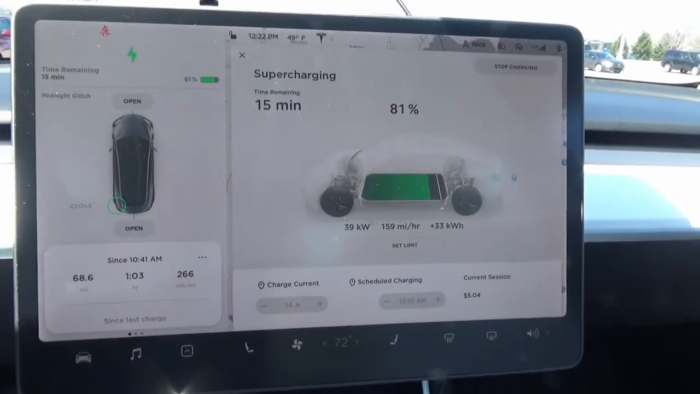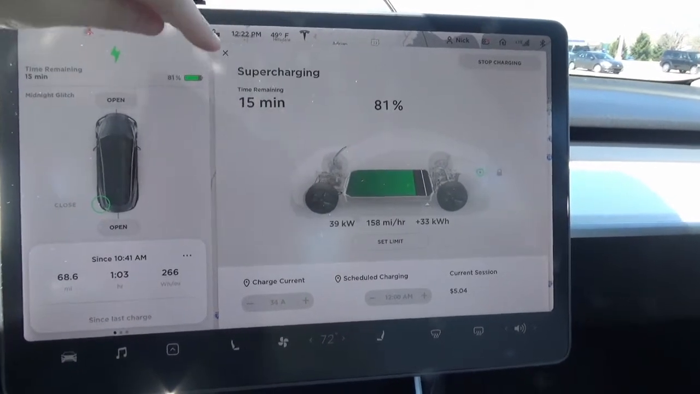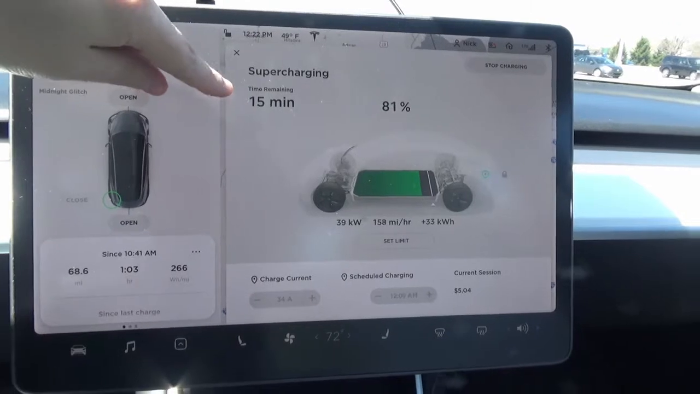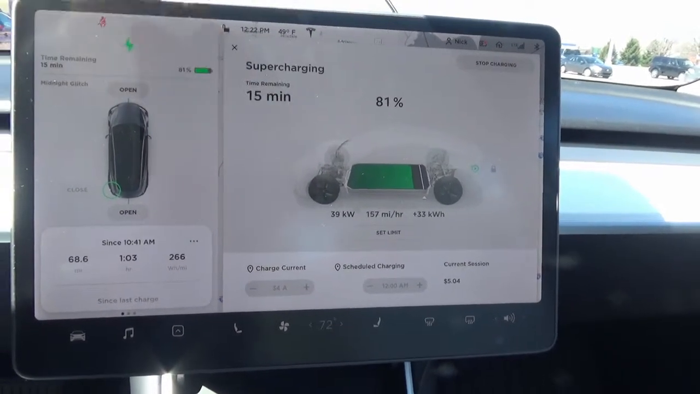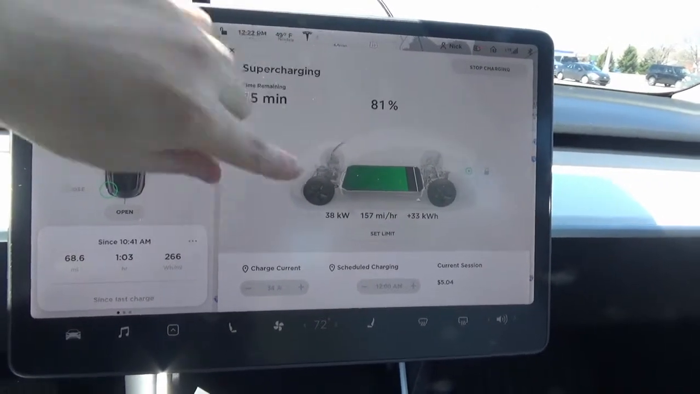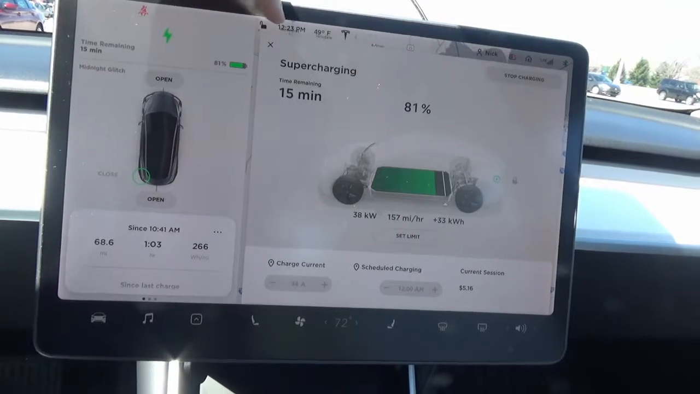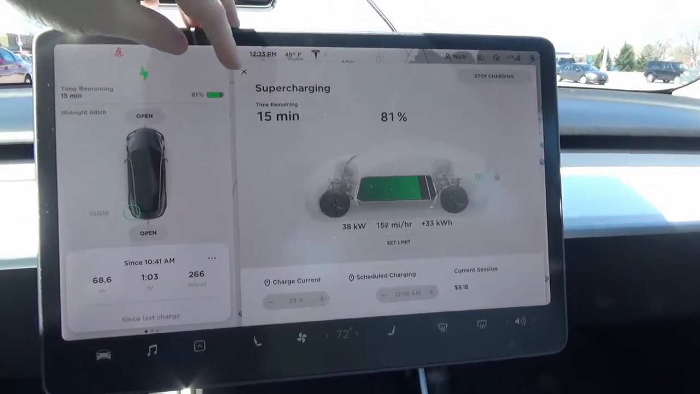Alright, so far I'm at 81%, and it's gonna, well, this has now dropped. It's now saying about 15 minutes to get to 90% from 81%. The kilowatt speed drops as I get a fuller battery.